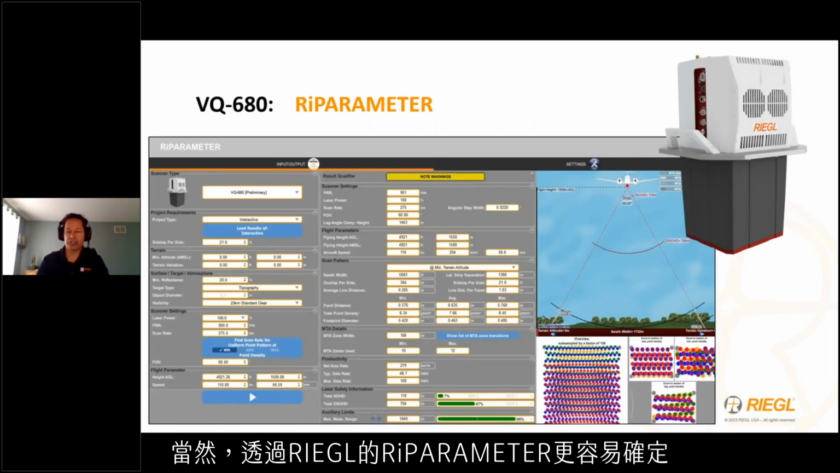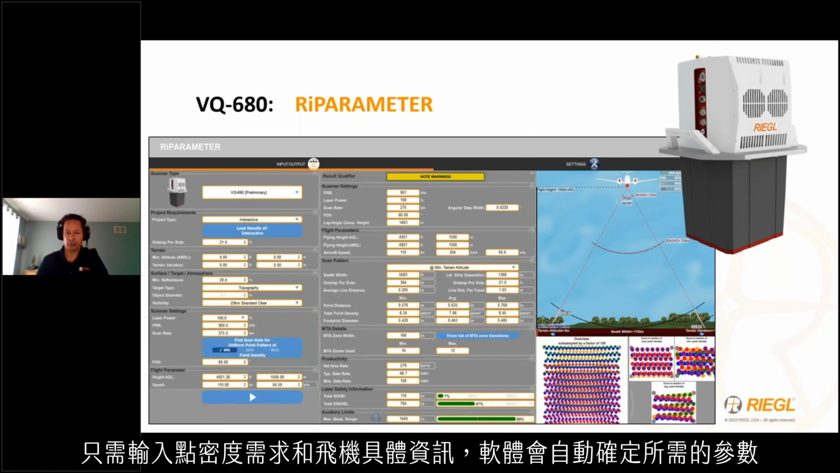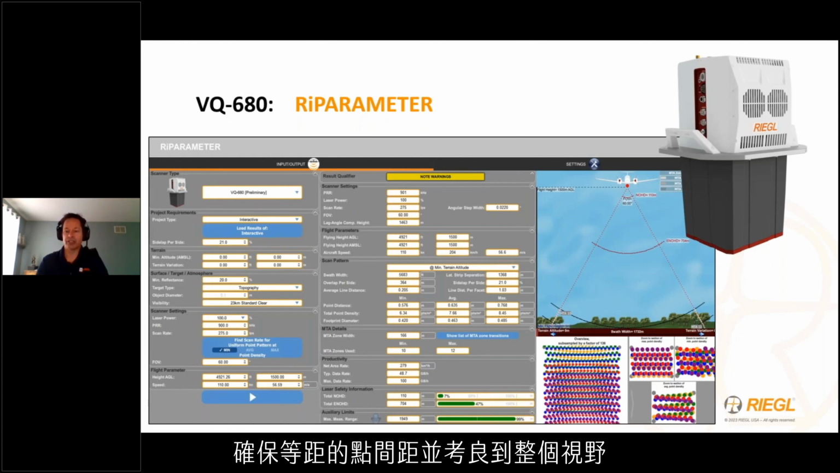Of course, this is much easier to determine via RIEGL's RIE parameter software, as opposed to trying to analyze data sheets and point density charts. So simply plug in your point density requirements and your aircraft specifics, and the software will automatically determine the required sensor parameters, ensuring equidistant point spacing considering the full FOV.